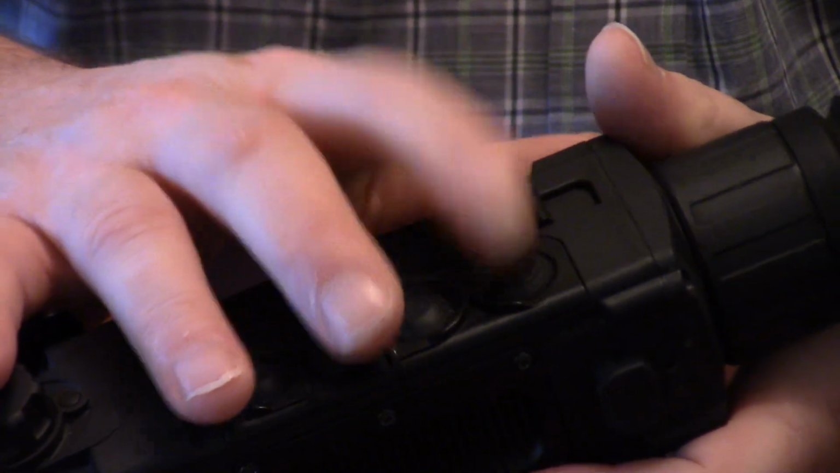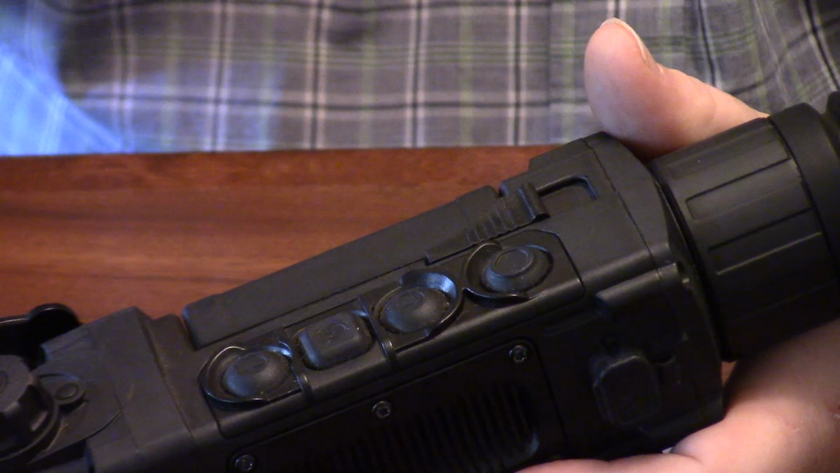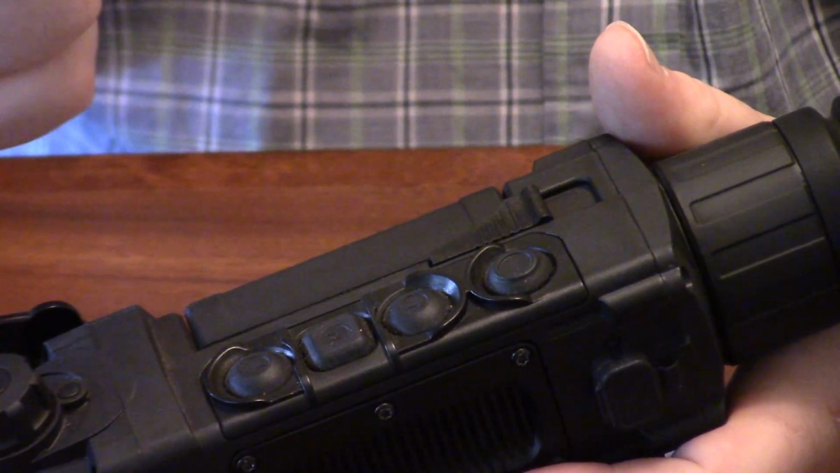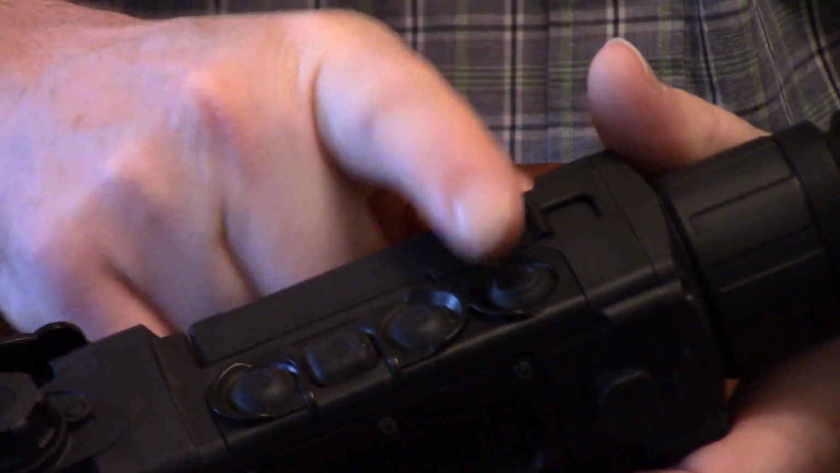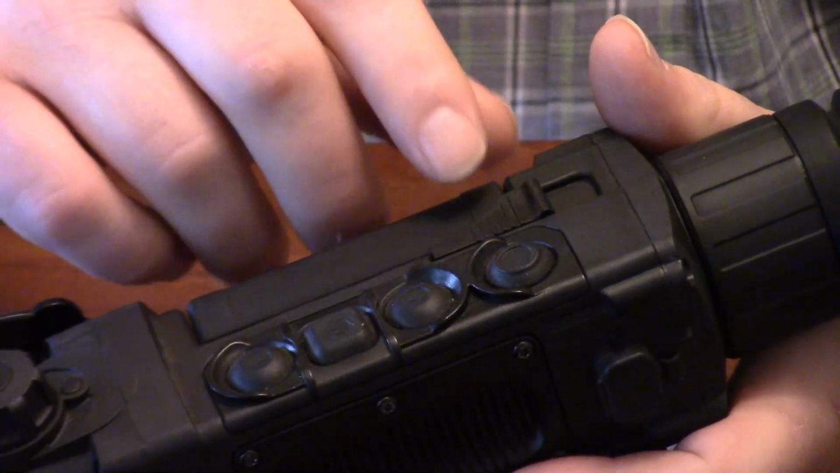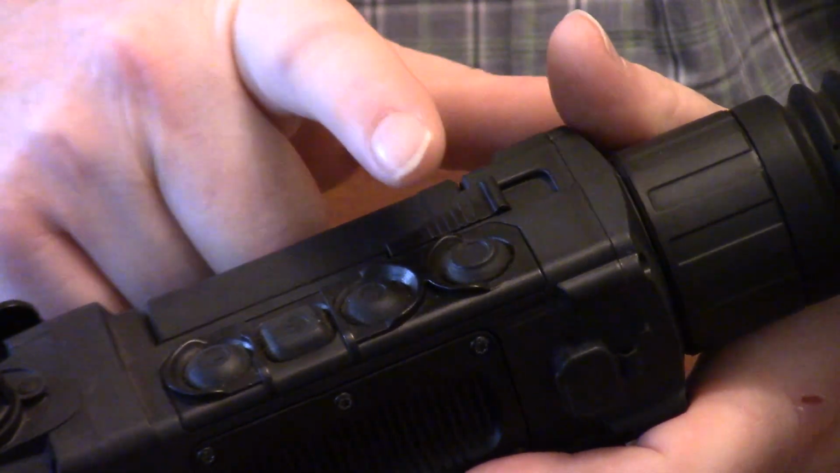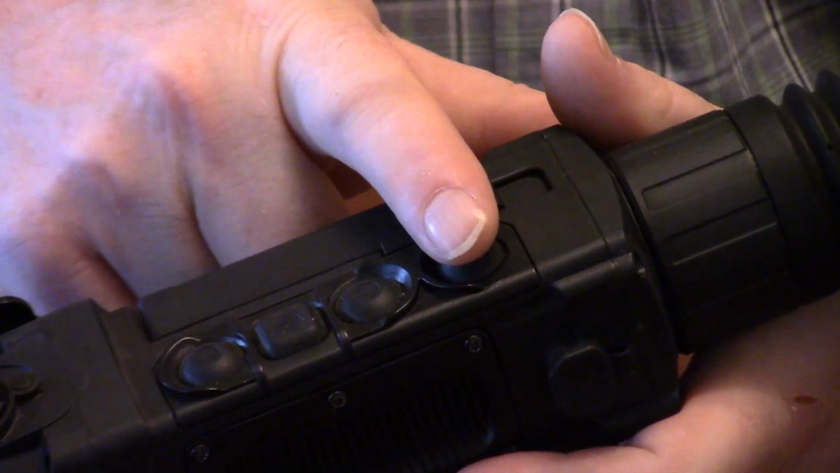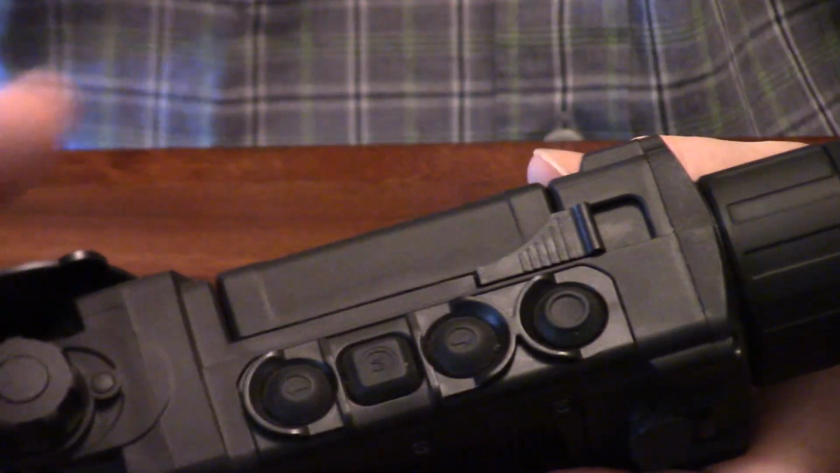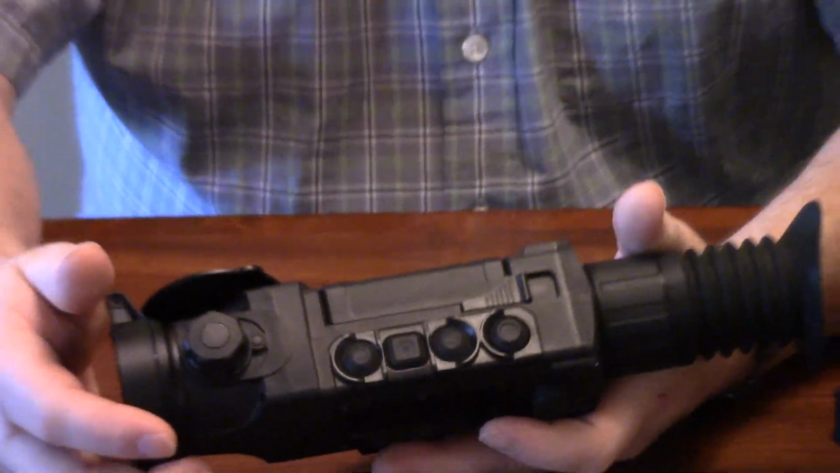The rear button: long presses are going to toggle you between image capture, video, and the recoil activated video. Your short presses are going to be your performance function. So let's say you're in video function and you want to start recording: a short tap is going to start recording, a short tap is going to pause it, a short tap is going to start it again, and a long tap is going to shut it off. So pretty deliberate, really well laid out. Definitely a big fan of the Pulsar units.